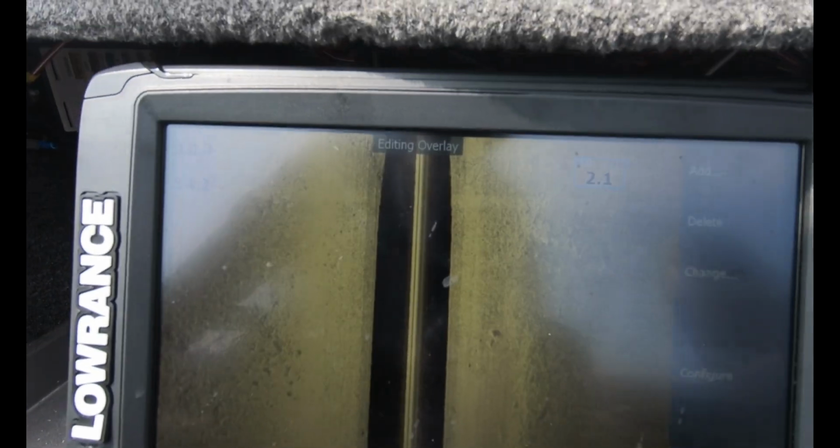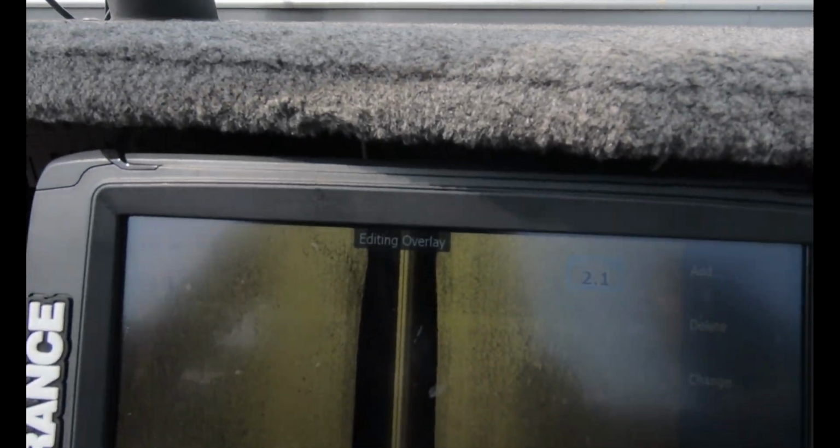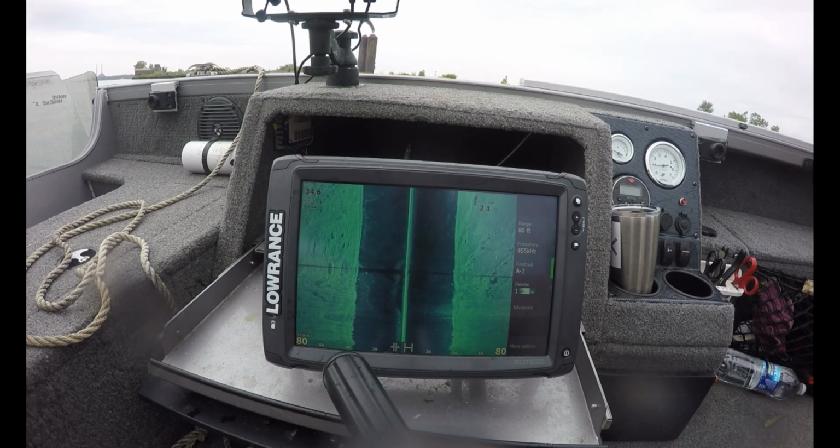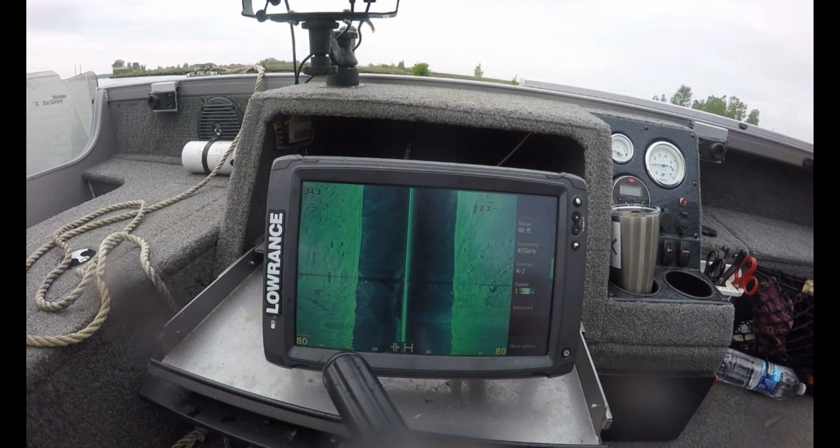The major upgrade from the old Lowrance Elite Ti1 to the Lowrance Elite Ti2 is swapping out the total scan transducer that came with the Lowrance Elite Ti1 for the newer 3-in-1 transducer that now comes with the Lowrance Elite Ti2. That 3-in-1 transducer was a big improvement.